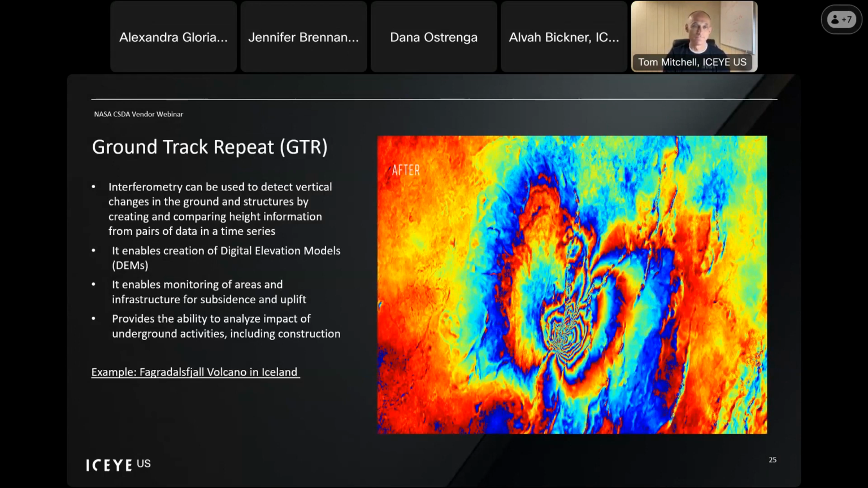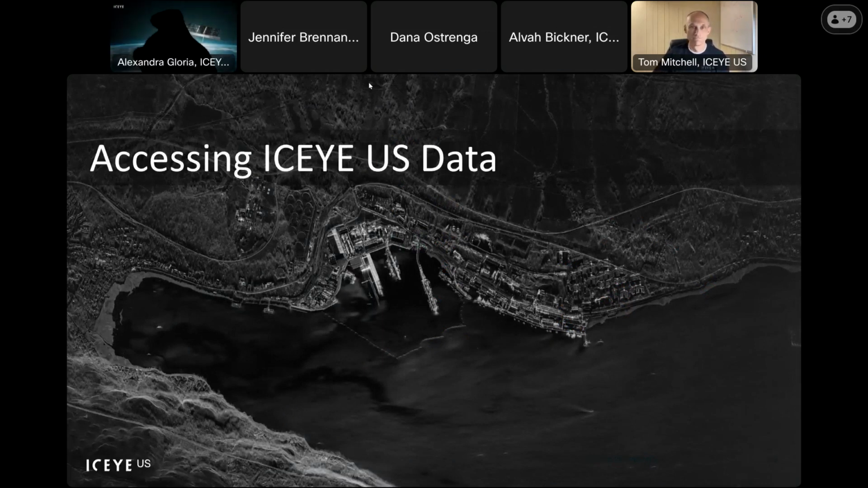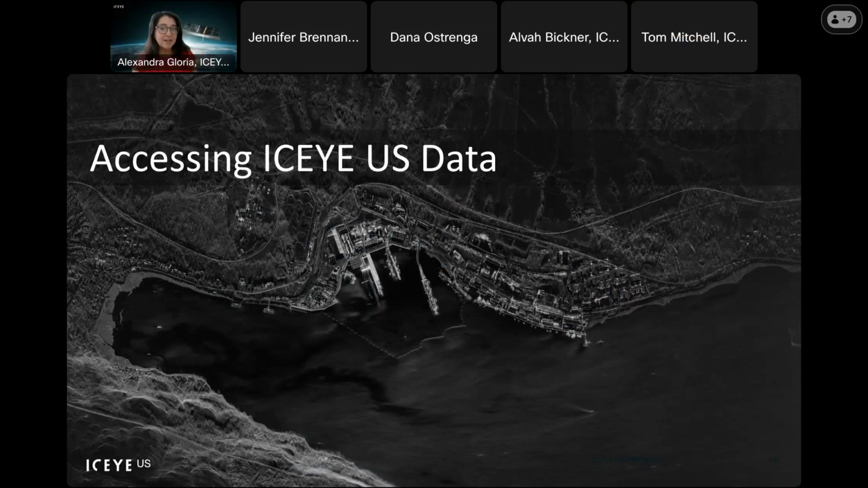Go ahead, next slide. Now I'll hand it back over to Alexandra, who will talk about how you can access our data. Thanks, Tom. Appreciate that. So now that you've learned so much about ICEYE US and all our various modes available, I'm going to go through and talk about the couple different ways of how you can access that data.